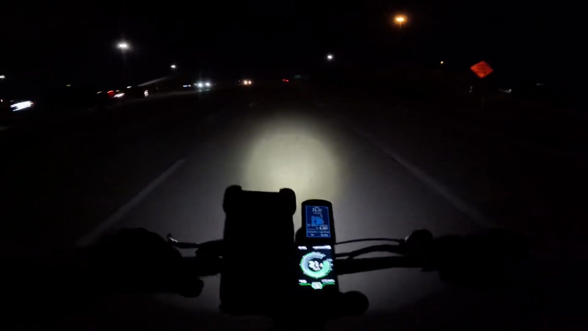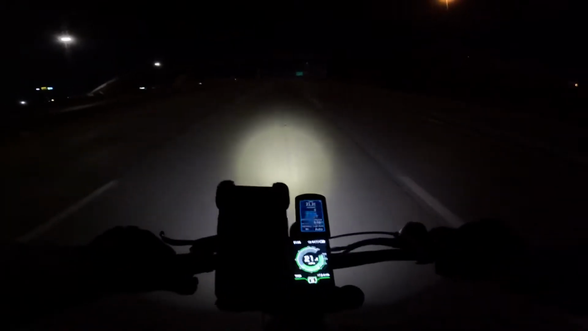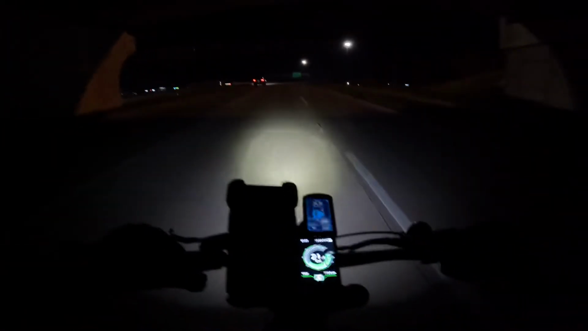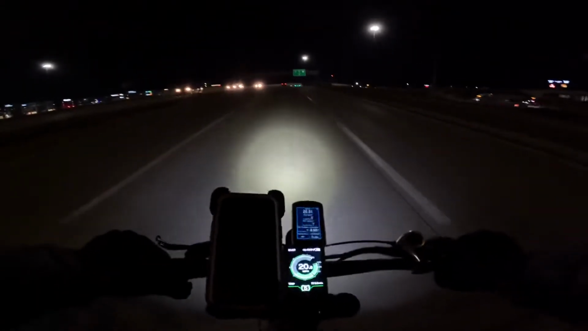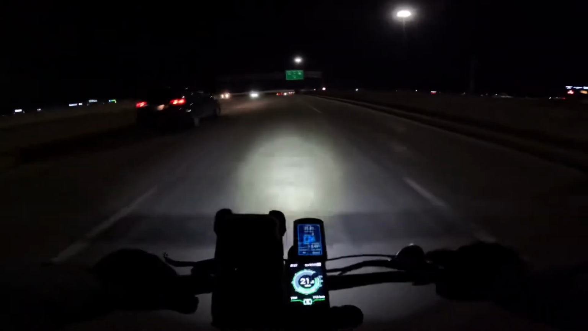We have to do some pedaling here, which is normal because when you're going uphill, obviously the motors have to work harder. It's good to help it, to help you maintain at least the speed it's going. So there you go. That's the reason why I kind of like this bike too.